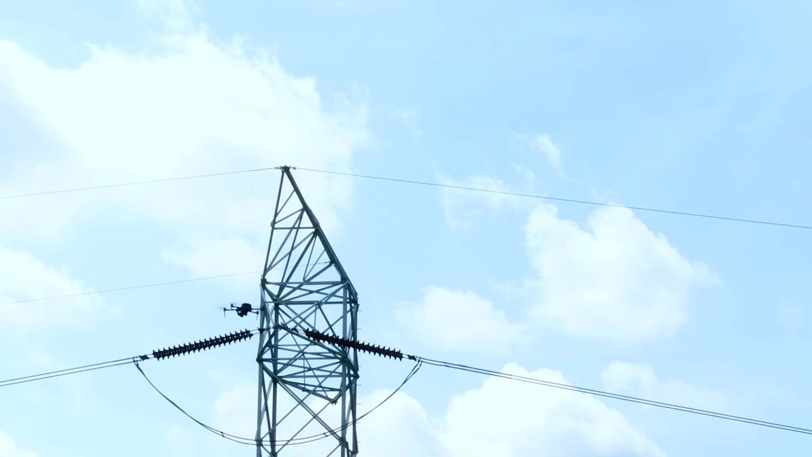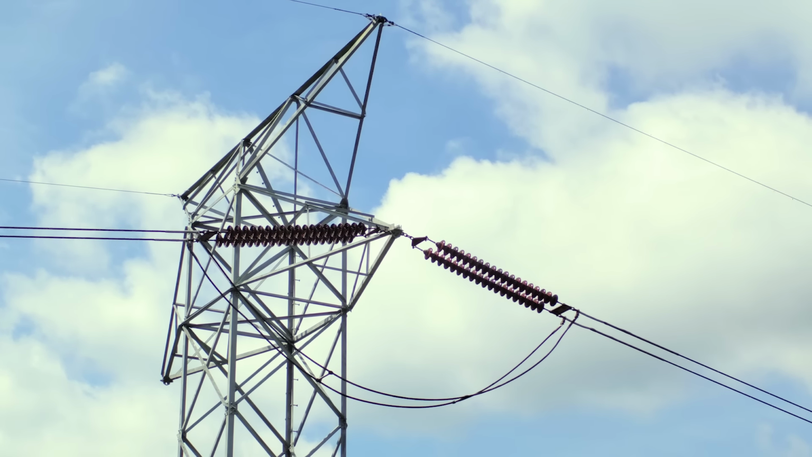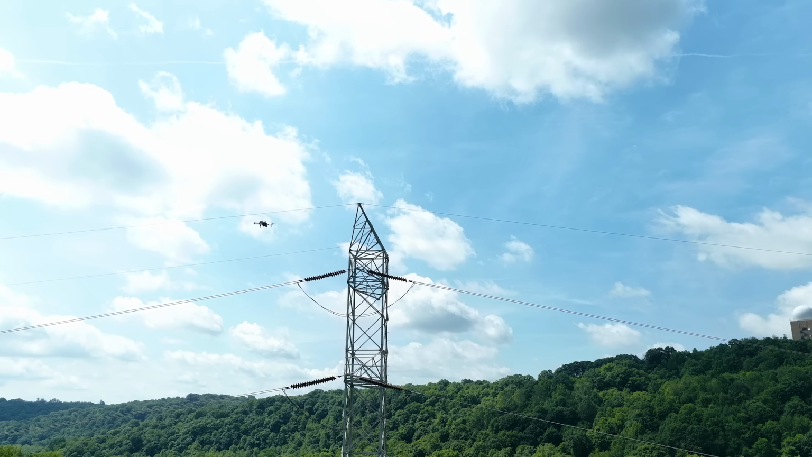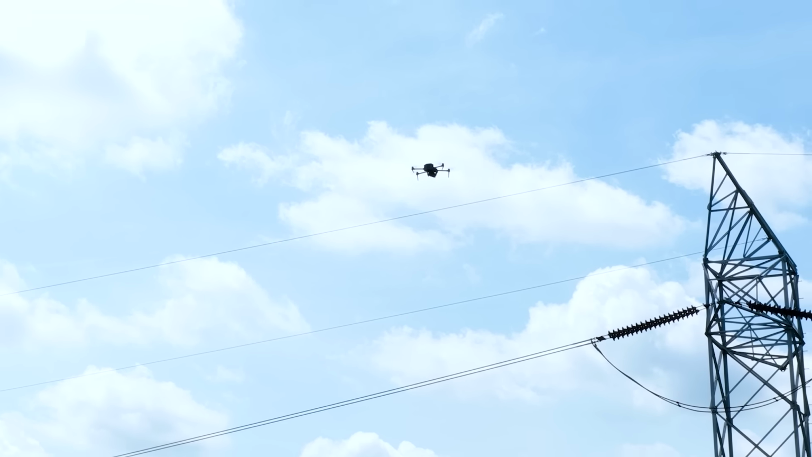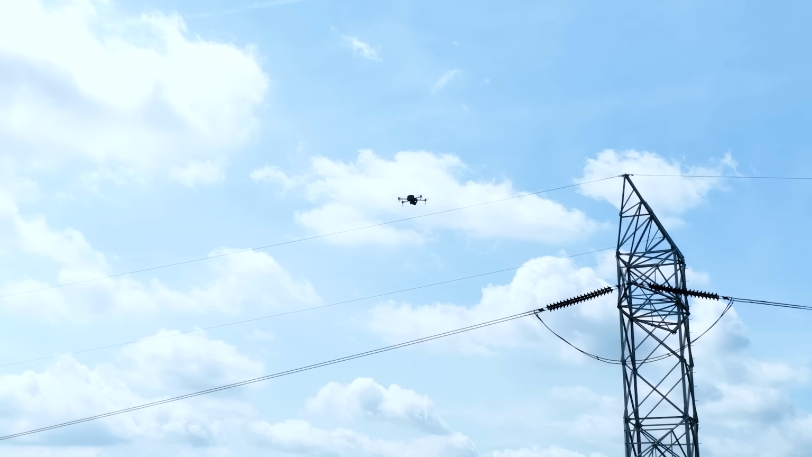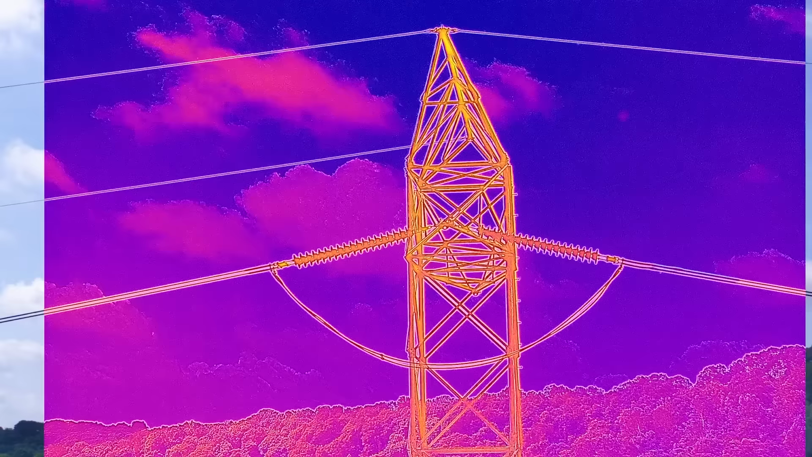But we also wanted to put this to a test for your average transmission power line. So what we did was a test where we flew very close to 200,000 kV power lines, and we did not have any problems whatsoever.